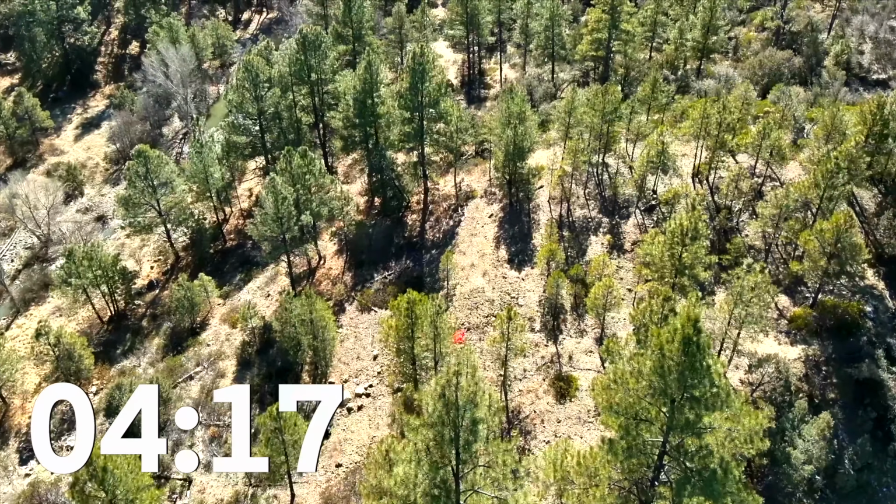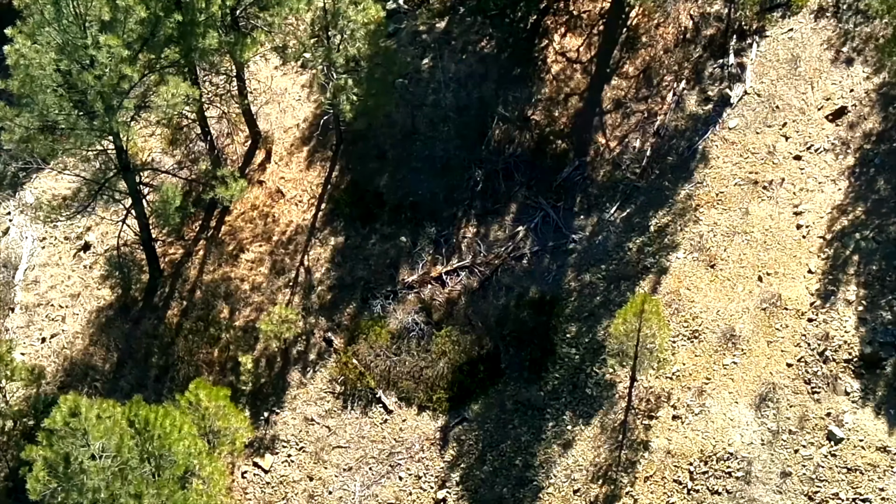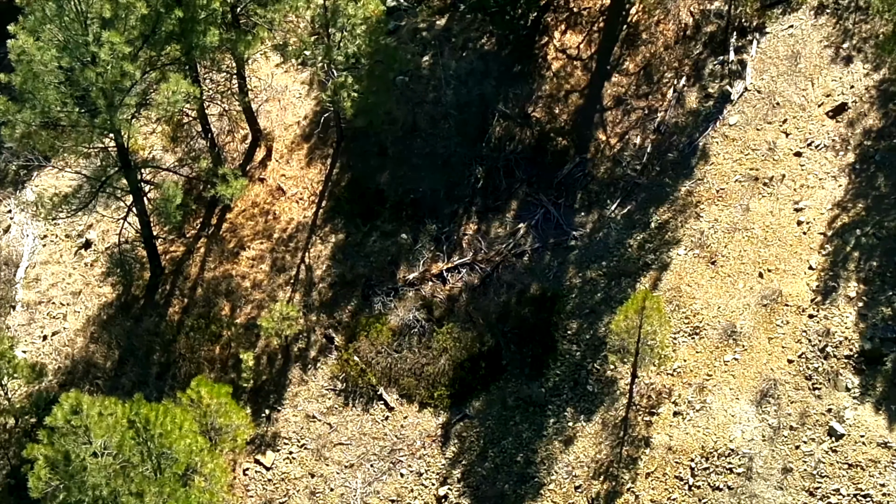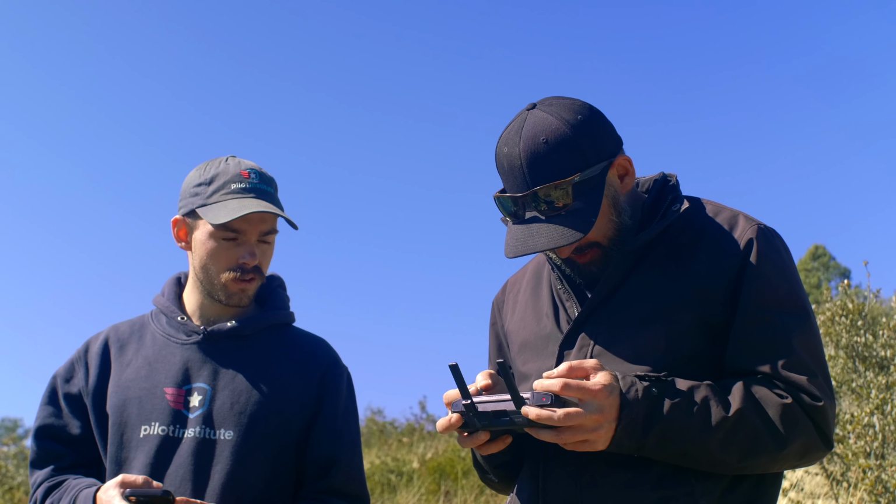Okay, I found the sleeping bag right there. Yep. Okay, he's gonna be close. Can I get an order for delivery, please? Yes, it's really hard to find. Okay, you got 30 seconds left. I can't find the person. Well, there's lots of shadows too, so that's masking a few things.